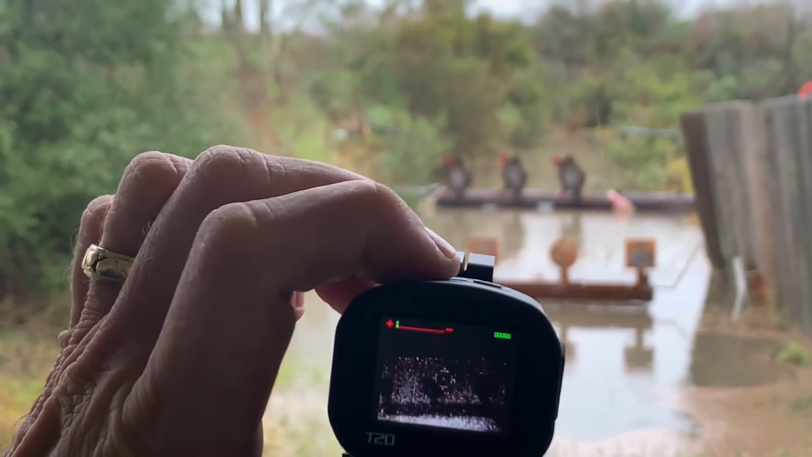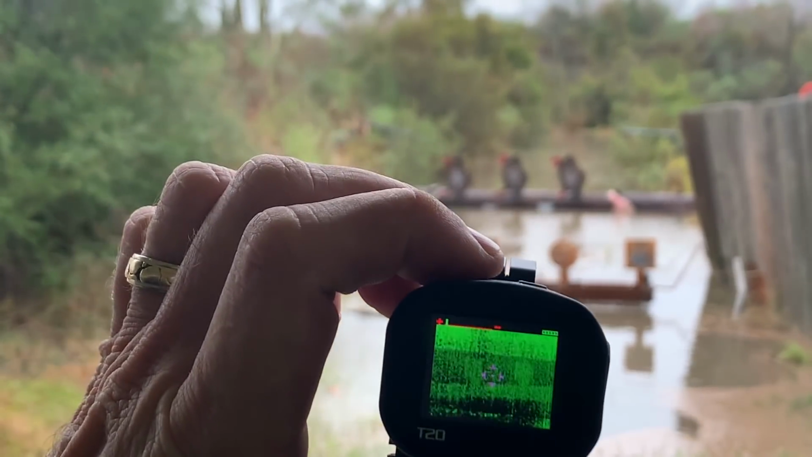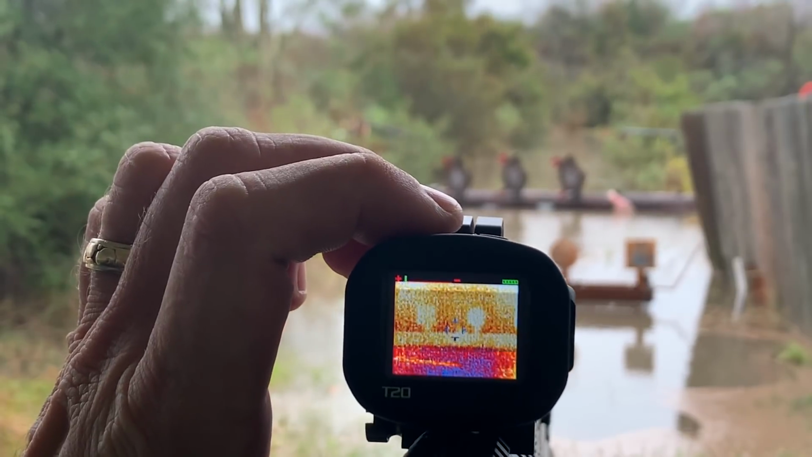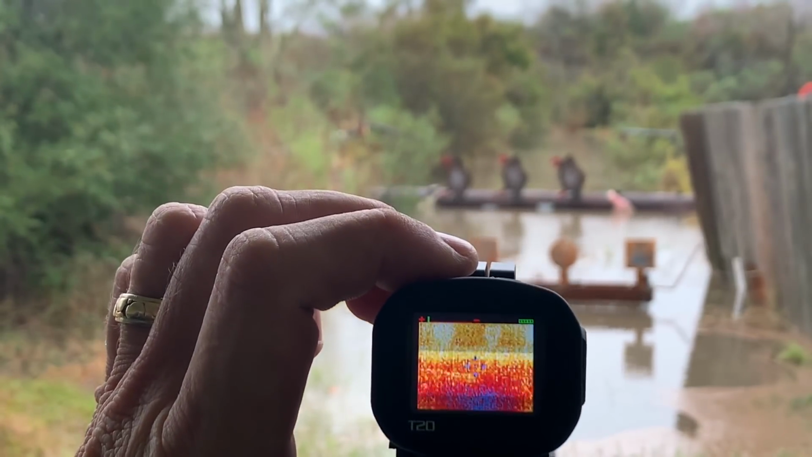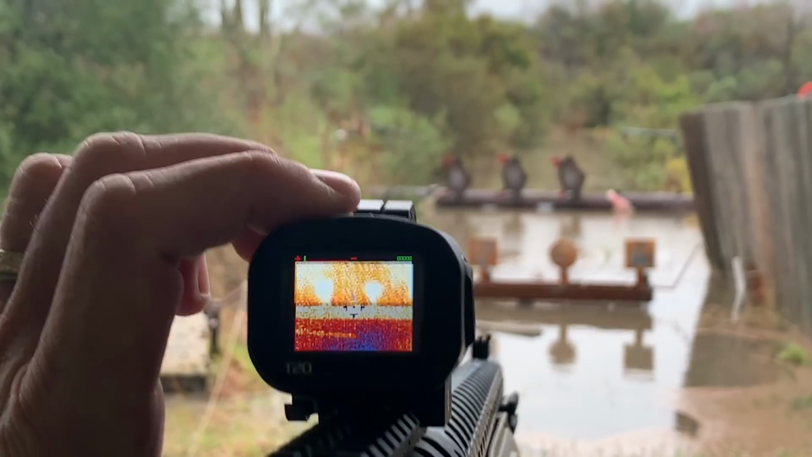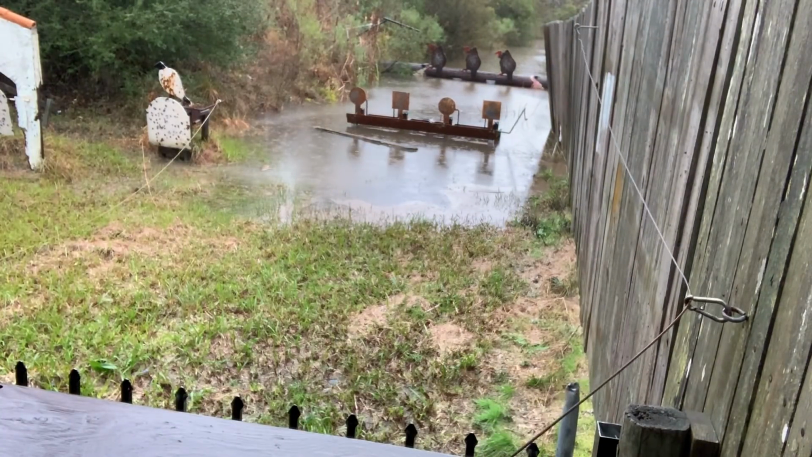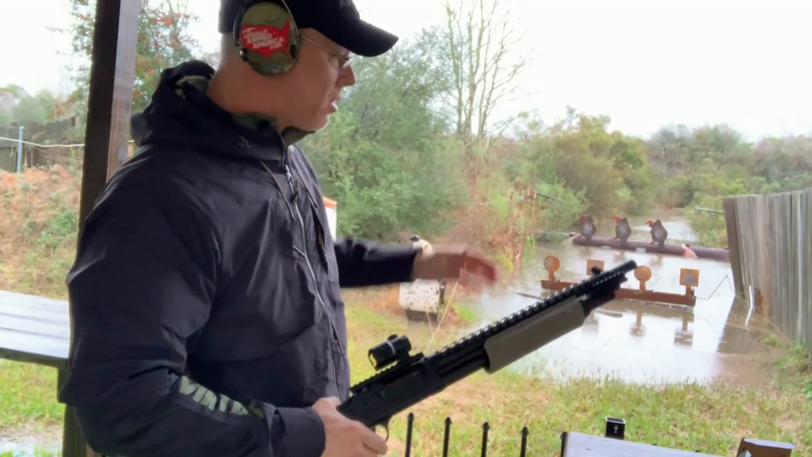You can see my targets down there. And that's the simulated night vision. You can kind of see my targets there. And that's the multicolor one. So we're going to shoot with the multicolor just because I'm used to shooting with that, with the FLIR units that I typically use. I'm going to focus on these 4 up close pieces of steel first,